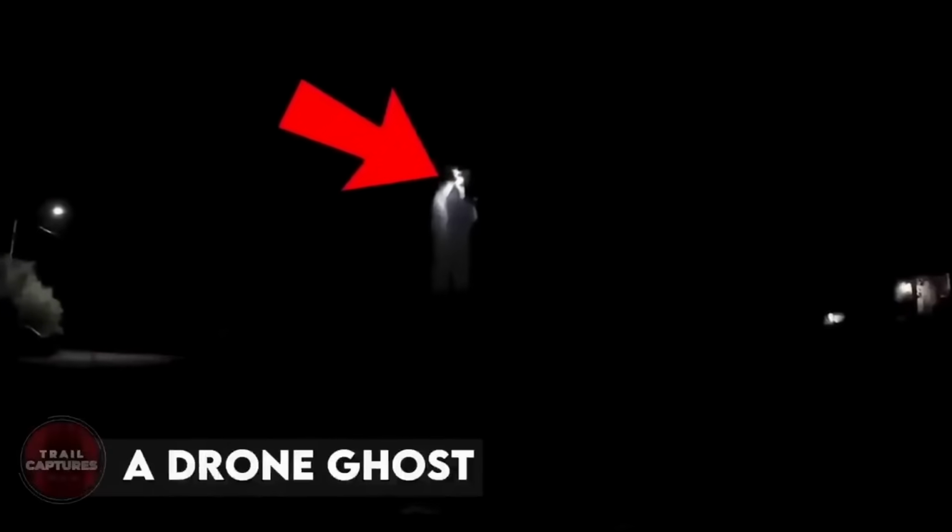A drone ghost. Do you believe that the image of ghosts wearing white cloth and shining bodies is only limited to movies? Well, you might need to reconsider that thought. Recently, a video captured an object that appeared to be a ghost floating around and investigating an area. But as it gets closer to the camera, you'll come to realize that it's actually a drone which has been made to look like a ghost by someone, probably for Halloween. Although it's not real, it still looks impressive, don't you think?